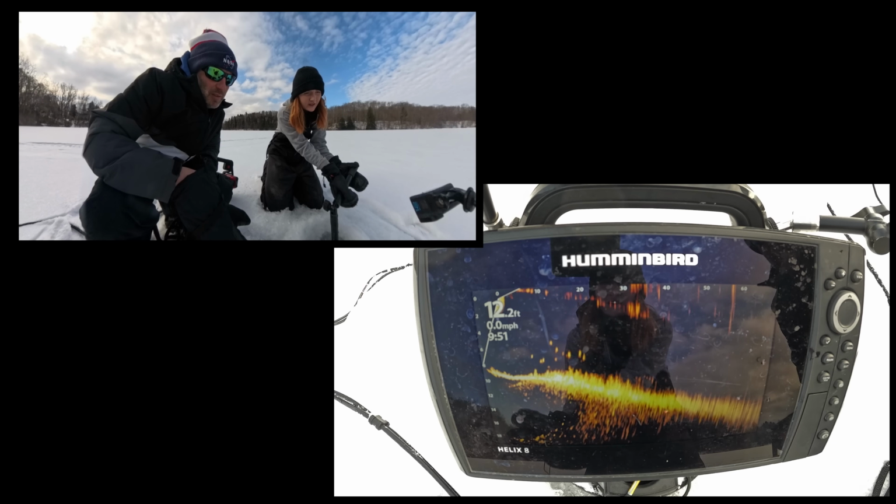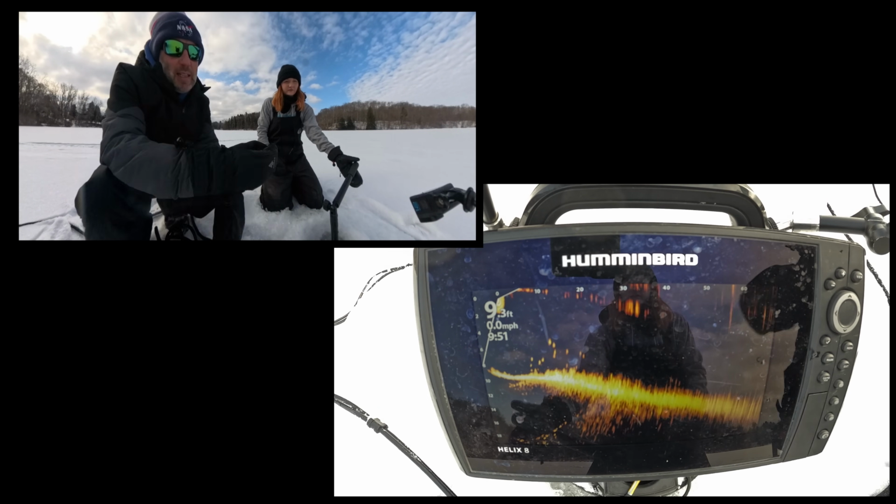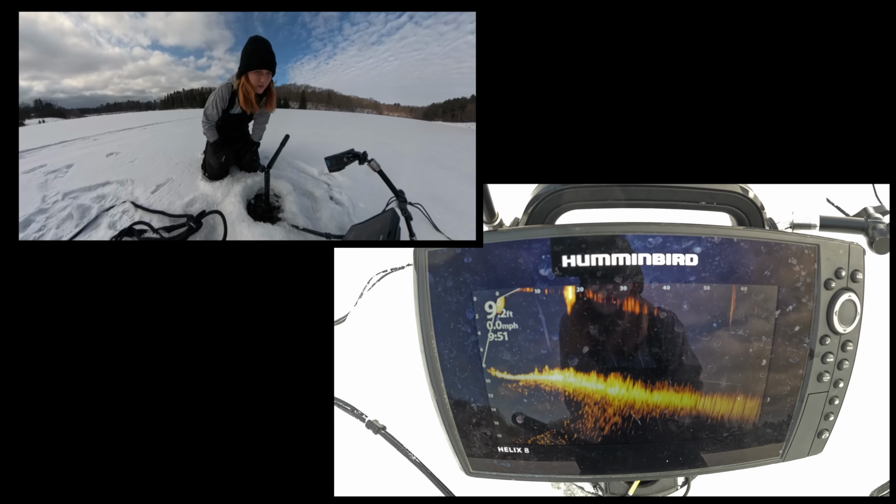Look at that. That's a school of fish. They're all suspended 20 feet that way. Are they gonna move? You keep an eye on that while I go drill a hole. You're almost right above them.